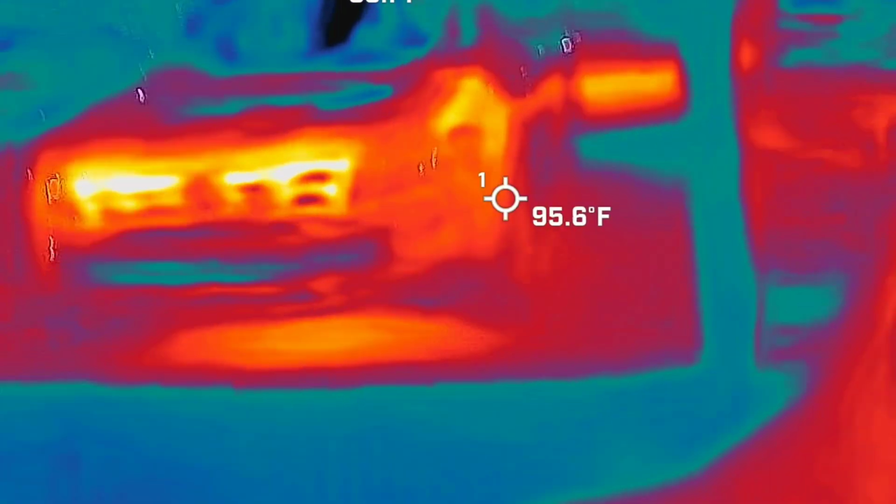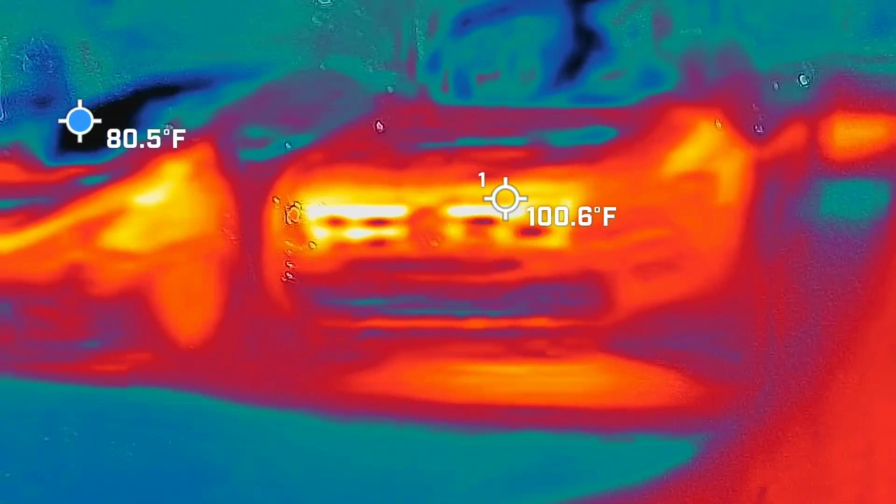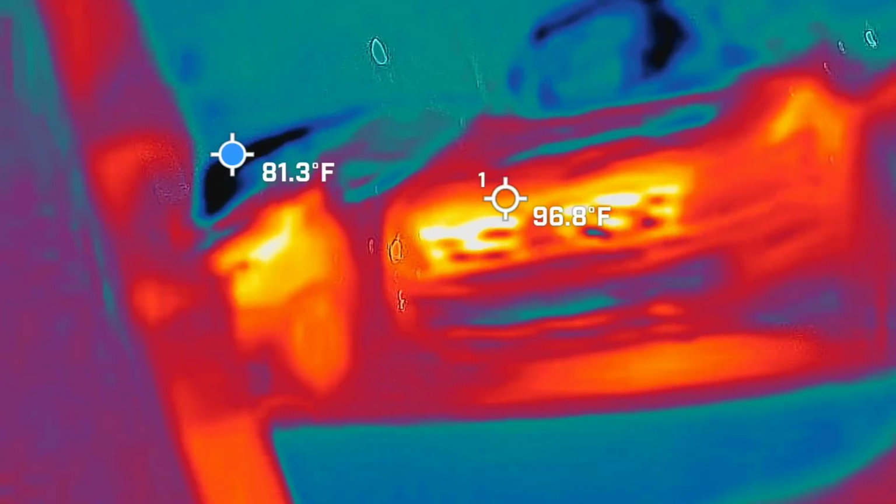The cool thing for you guys is that there's a blue dot bouncing on the screen. Do you guys see that bouncing around over there? That's showing you the coldest spot in the frame at that moment. It's 81 degrees out here ambient. I'm going to be looking for 15 plus degree temperature drops. That's 66 degrees and colder.